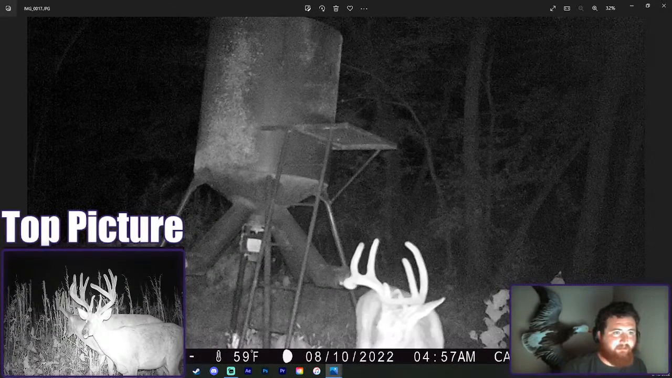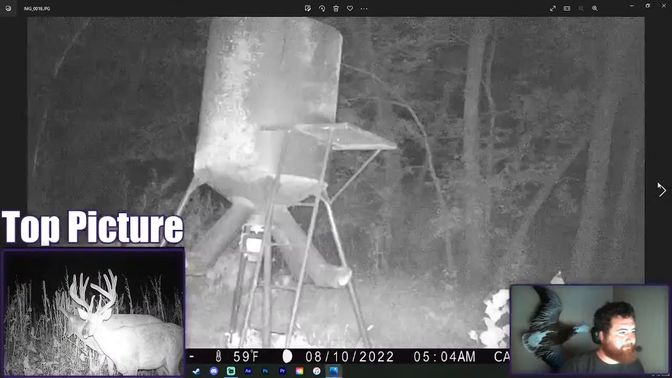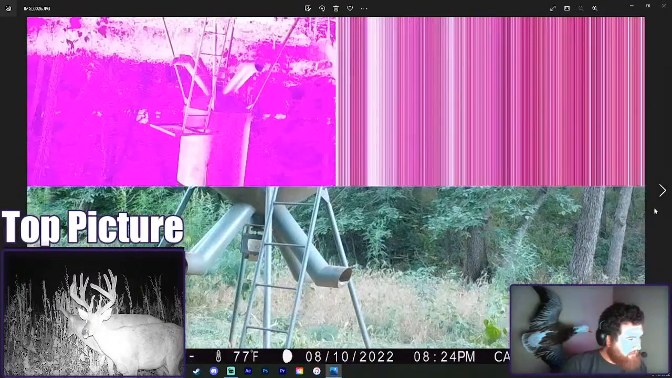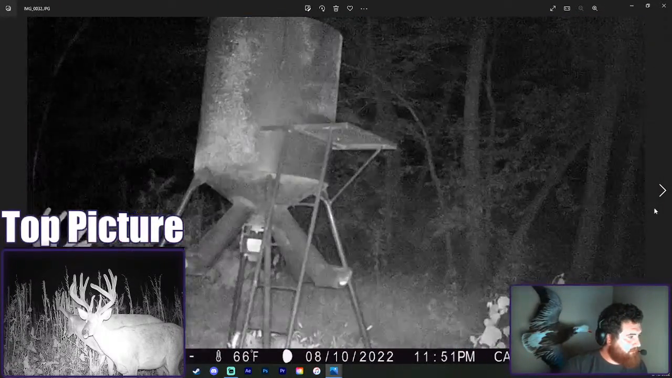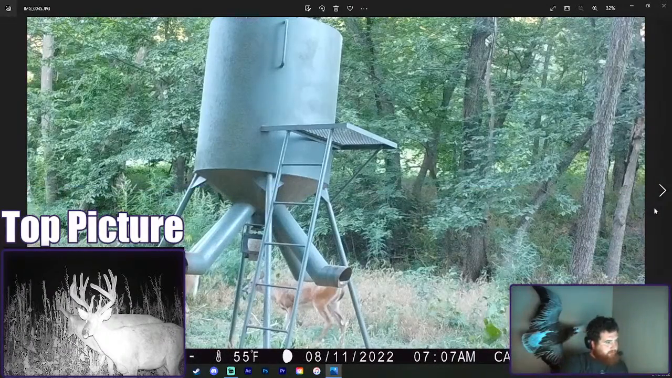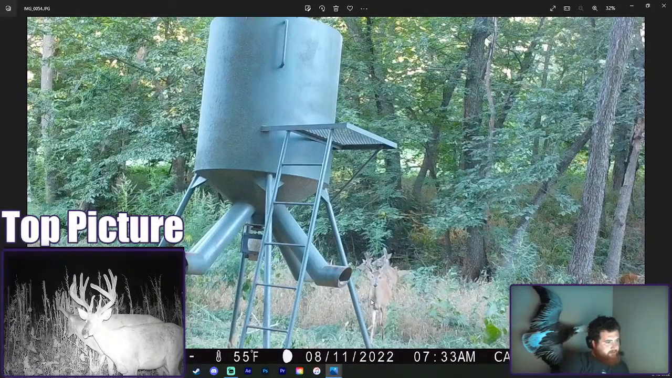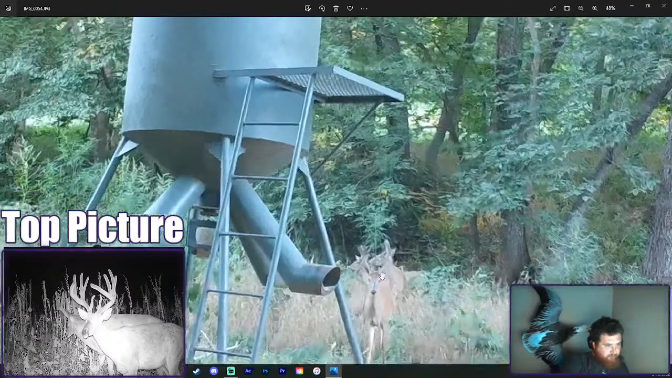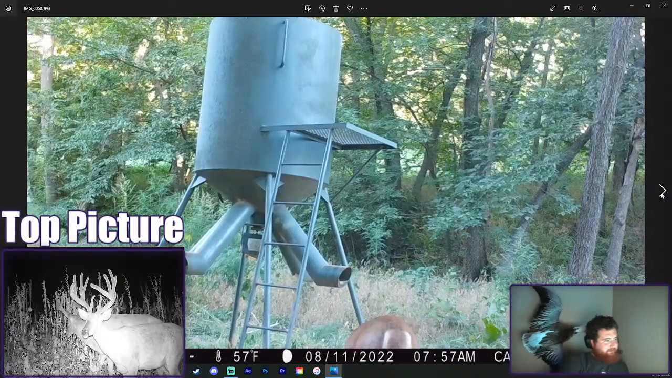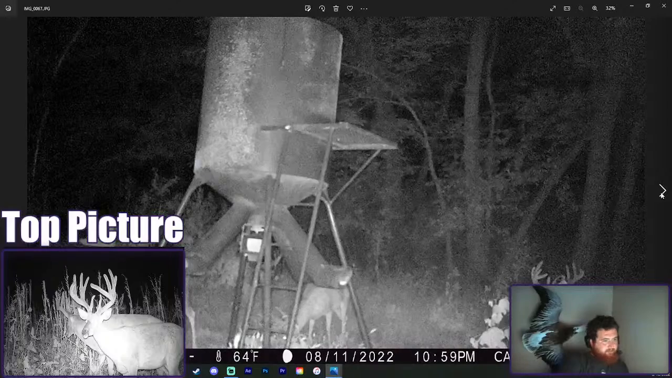Super grainy. But this one could be good. Okay. What was that? 8 point. Some young deer. As you can see, there's 1, 2, 3, 4, 5 deer in here. We call it Deerfields for a reason. It's just loaded. There should be some big ones.